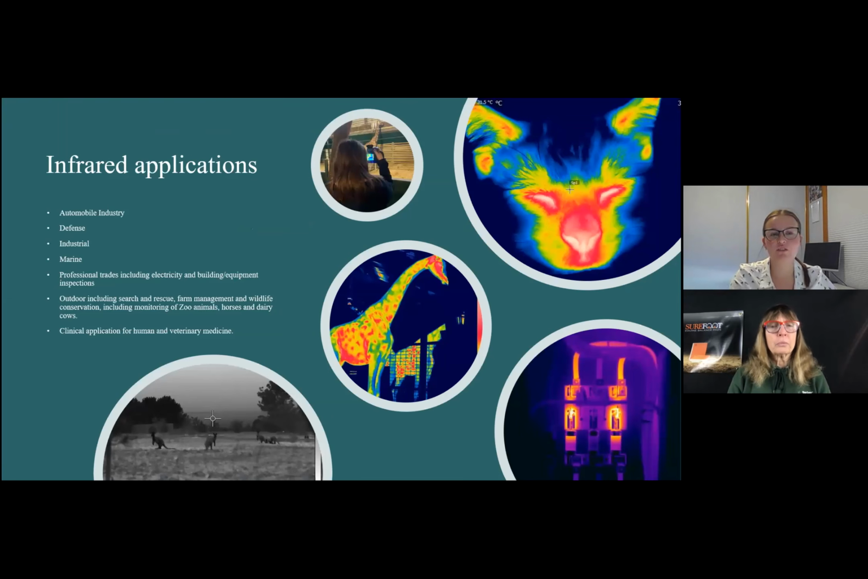There's quite a wide range of infrared applications. You have your automobile industry, defense, industrial, marine, and then professional trades such as electricity, building and equipment inspections. And then outdoor, such as your search and rescue, farm management, wildlife conservation, including monitoring of zoos and zoo animals, and horses and dairy cows. And then obviously you have your clinical applications for human and veterinarian medicine.